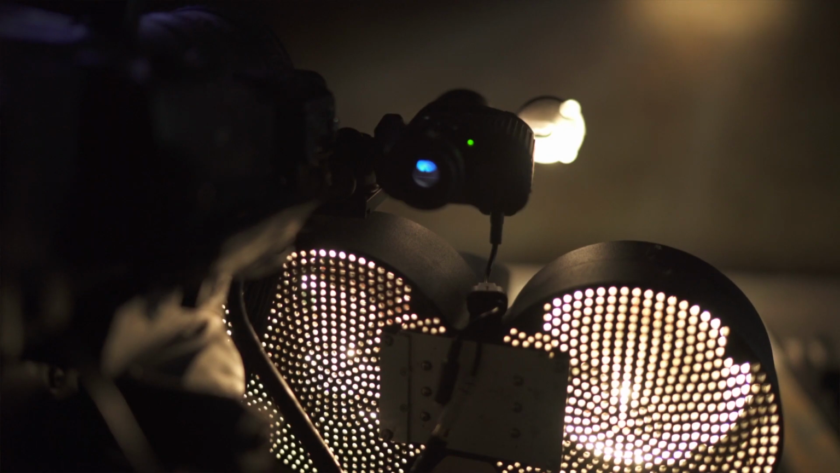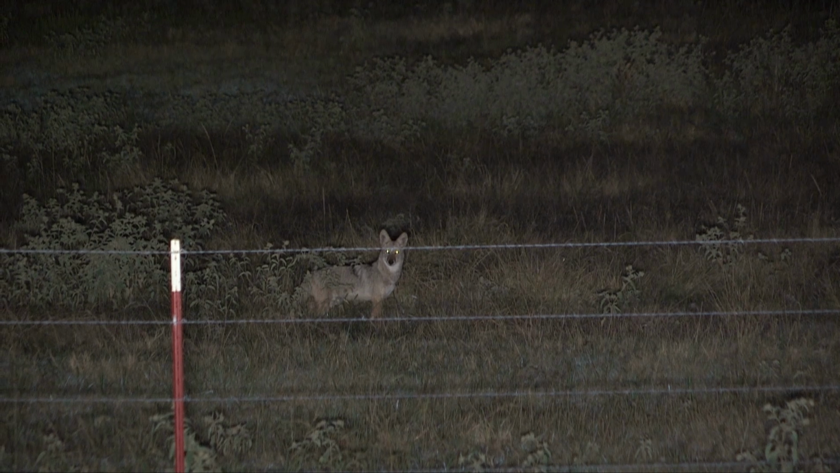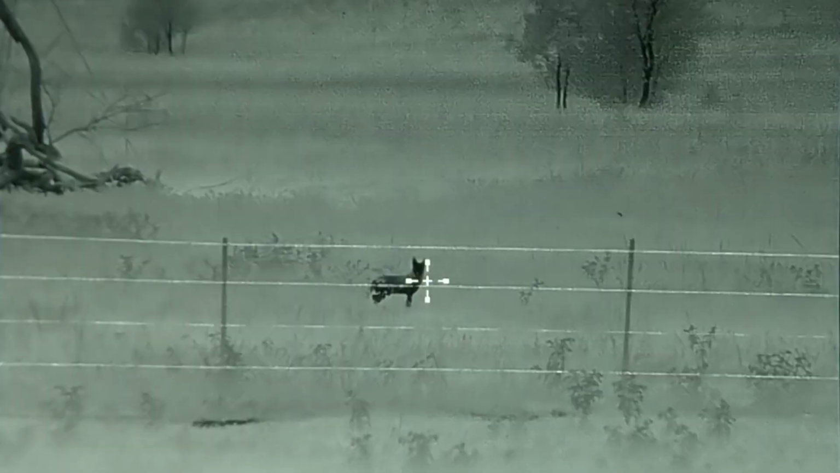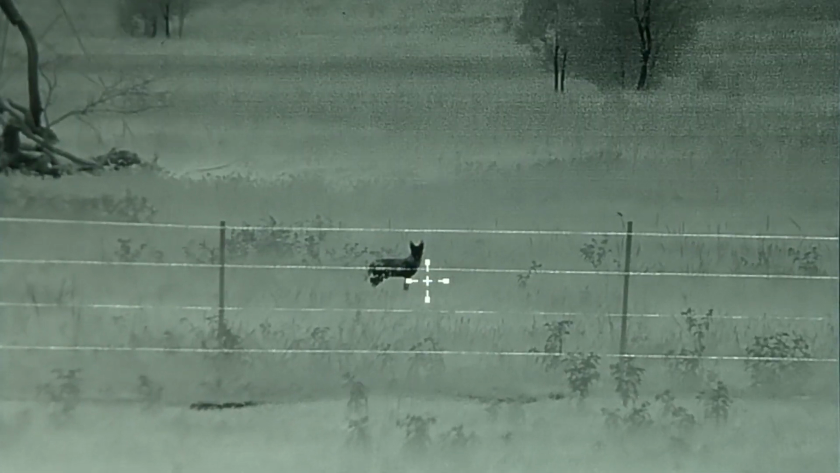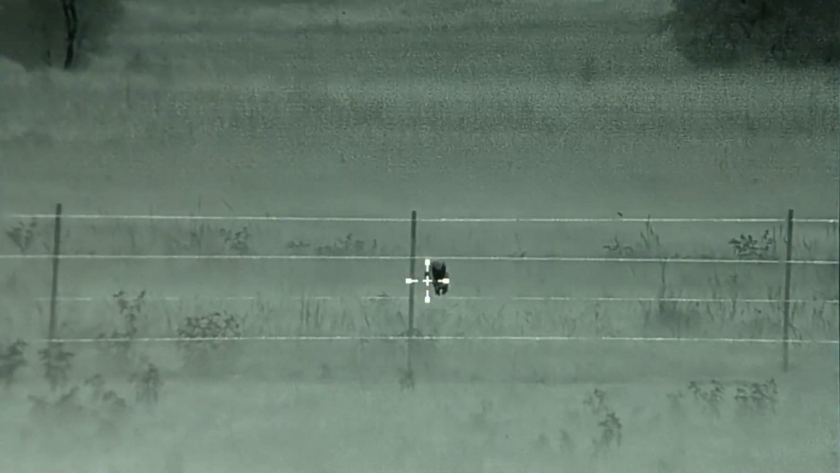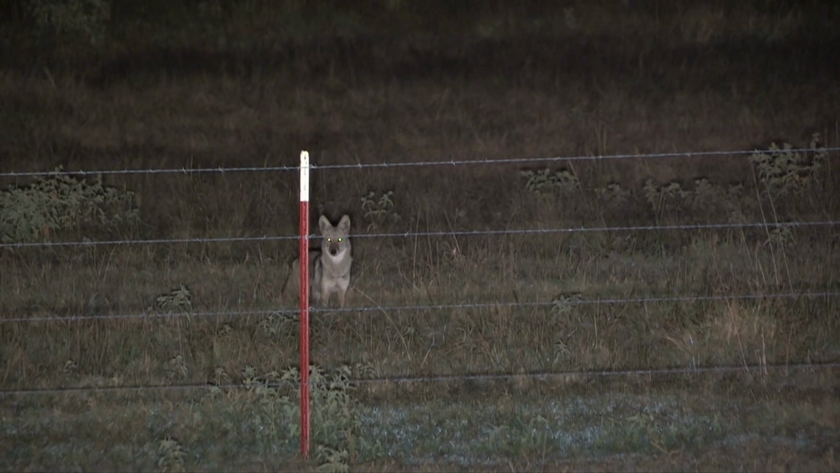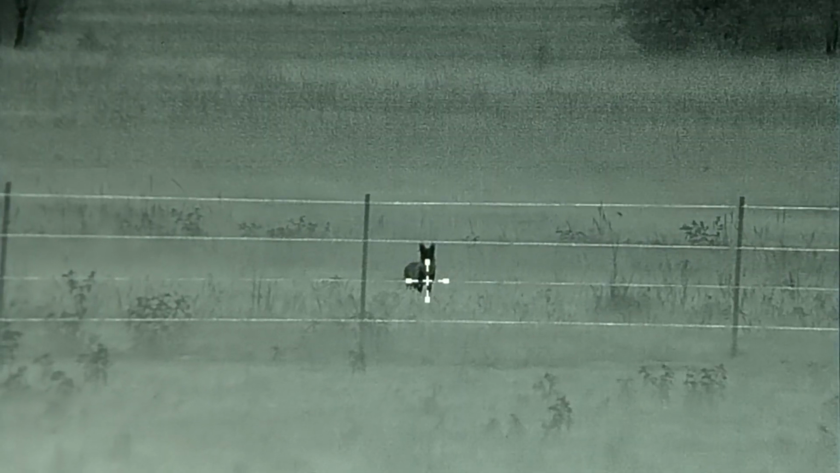The 2 coyotes we picked up were nowhere near where we had intended on making a call. But like they say, a bird in hand is way better than 2 in a bush any day. And we weren't about to pass up 2 candidates that could possibly play our game. This one stand is the perfect example of why thermal is such a powerful tool. It simply creates opportunities that would have likely been passed right on by without it.